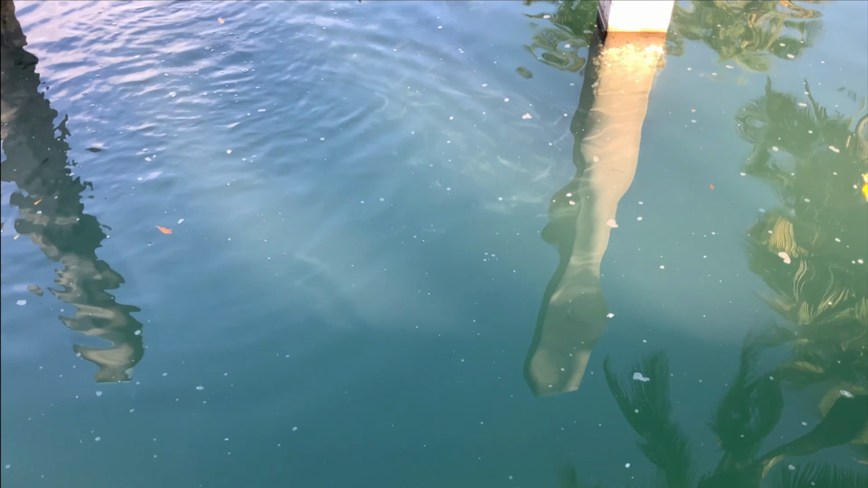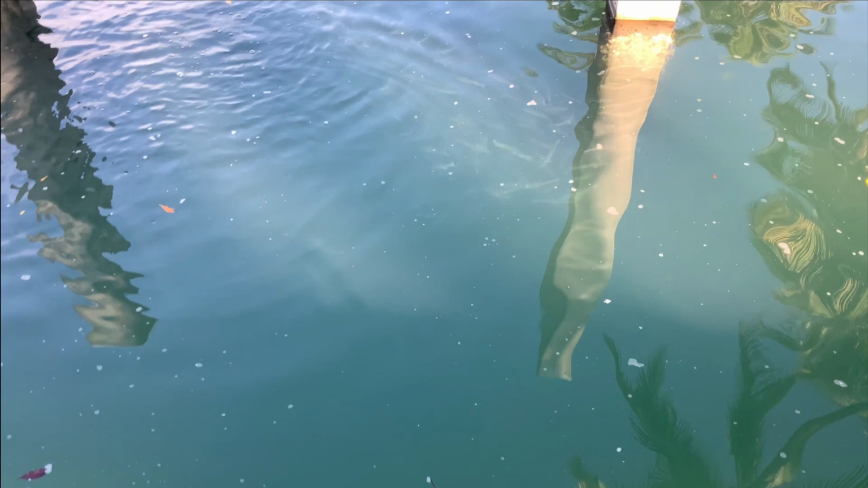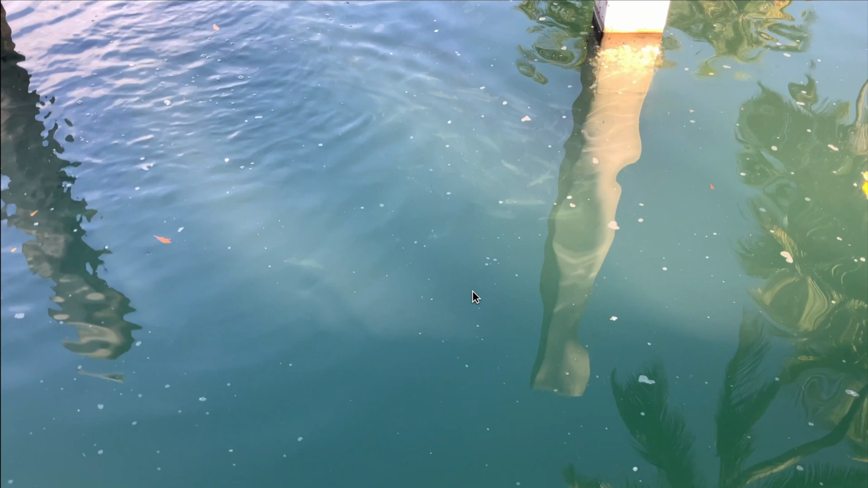We're looking at some mullet right here, and you can see there's some diffusion. That's the shade, right? The pilings simulate the trees. So it's an earth model of the forest in concept, right? And what we're seeing is the fish are different colors in the diffusion. If you watch, you're going to see one flash, right?